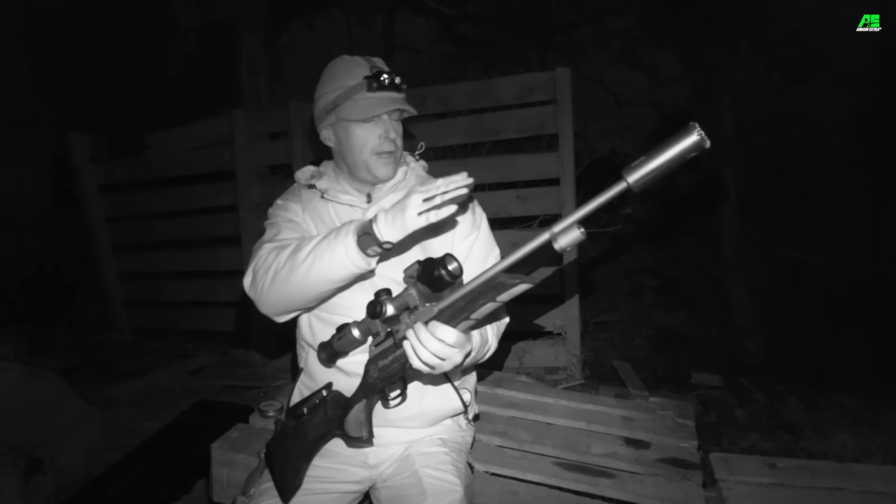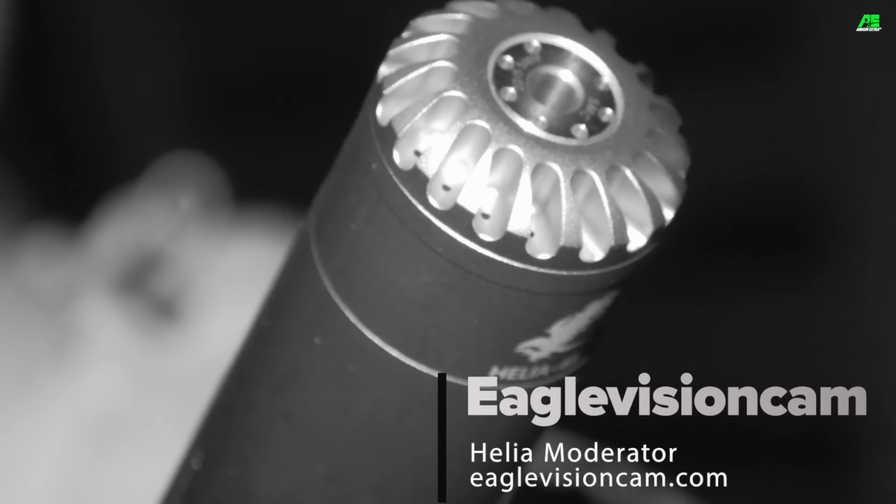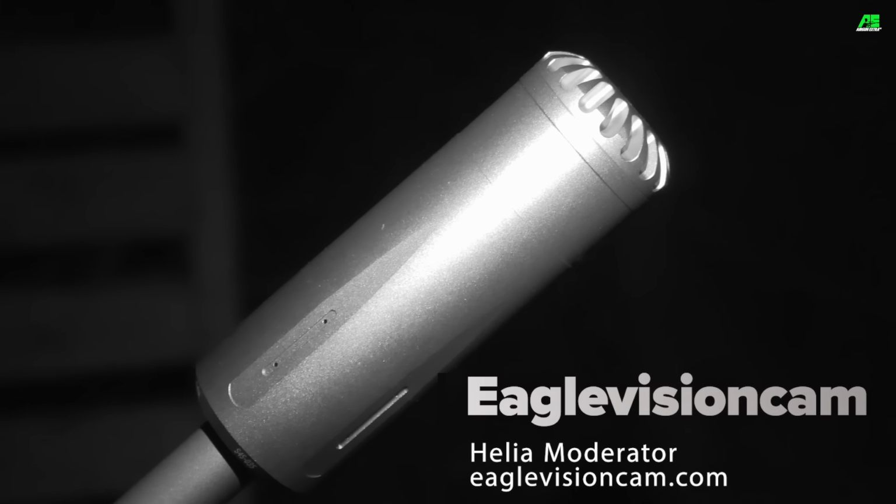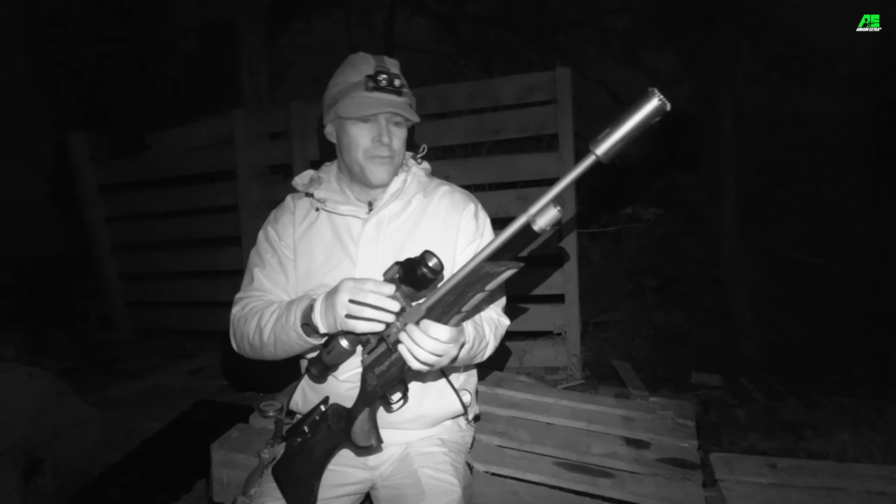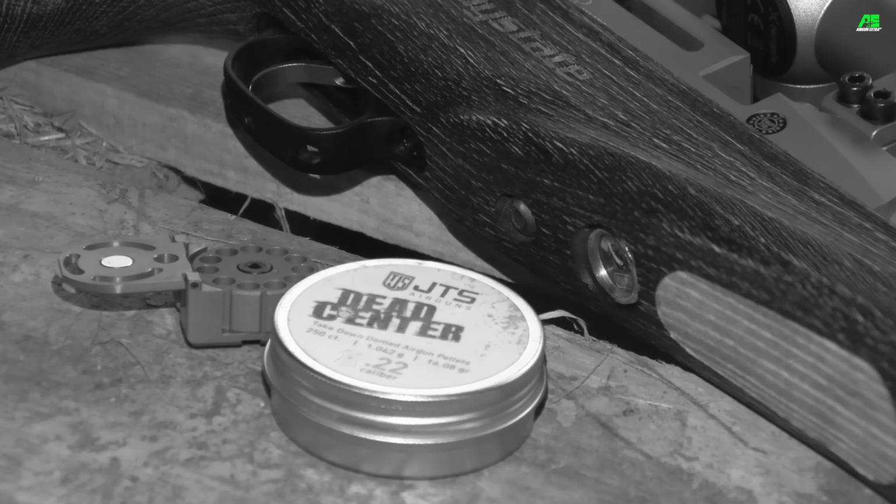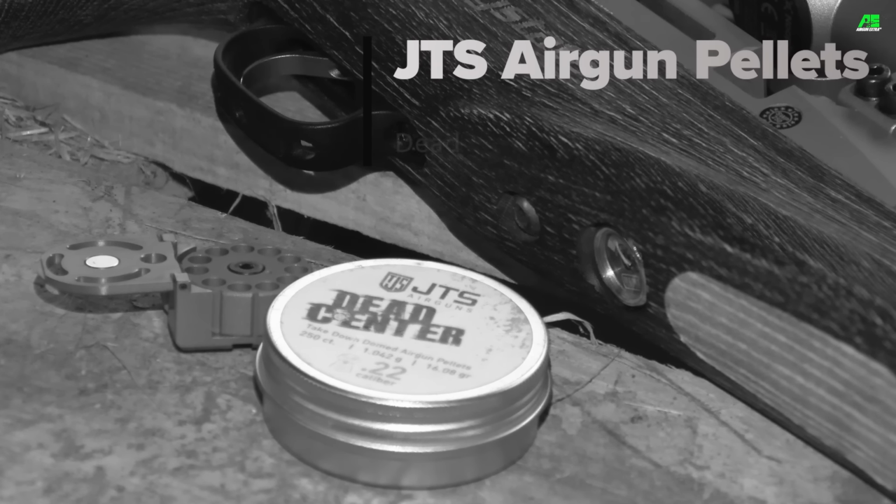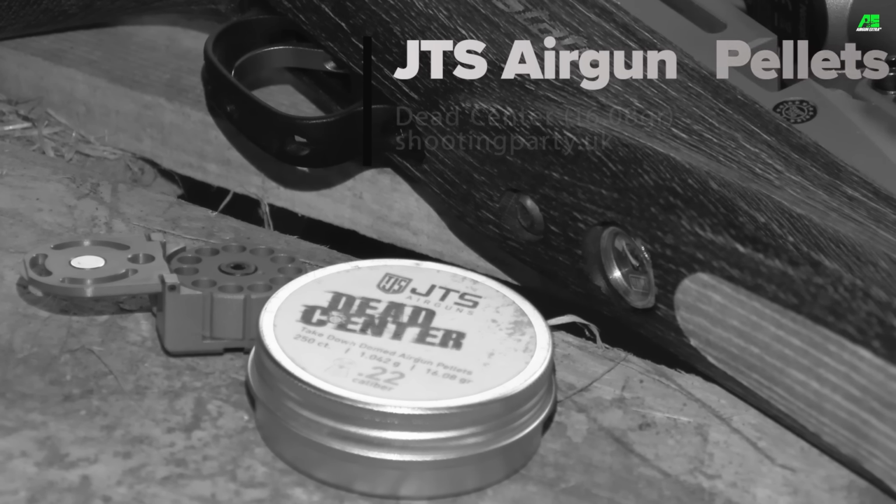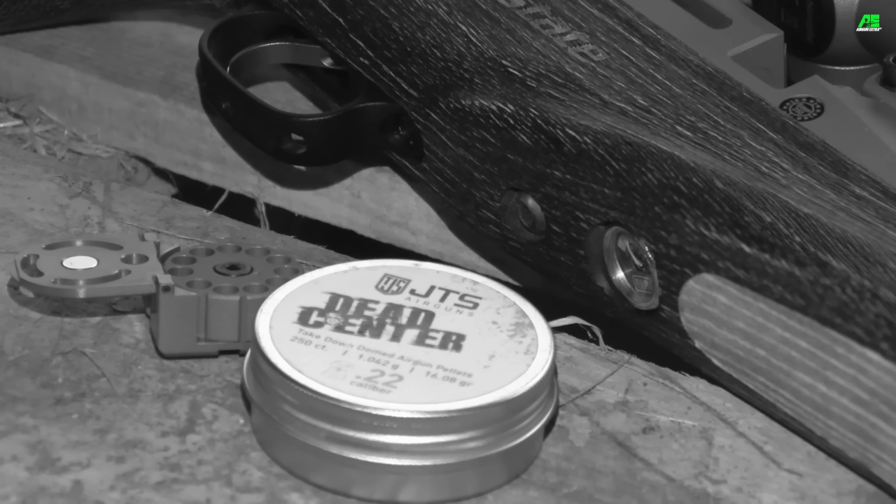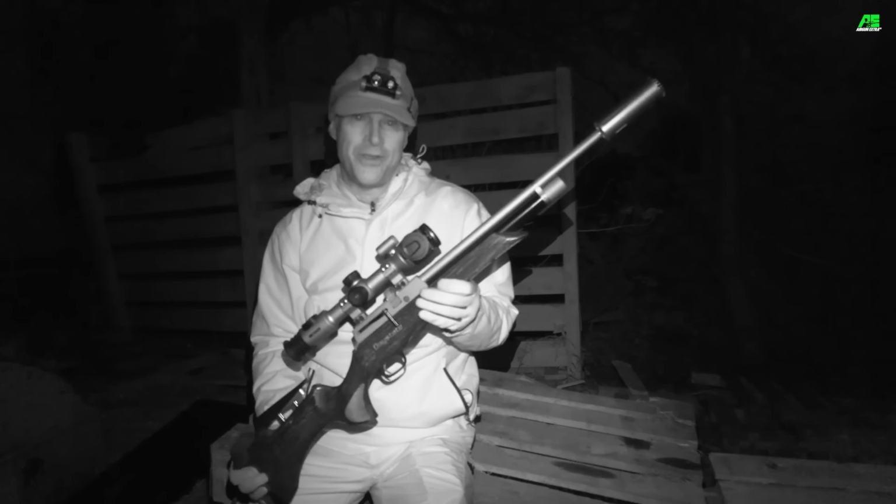I've also got it fitted with the Eagle Vision Cam Helia moderator. It sometimes gives a false impression of how noisy it is when you're shooting indoors like this, and noise can echo about a bit, but rest assured it is a very effective moderator. Ammo wise, I'm running the gun on JTS Dead Centre pellets, the 16 grain version, which I use a lot with my .22 sub 12 air guns. This one absolutely loves them, it's really accurate with them. So far it's really doing the job, and hopefully we'll get a few more with it tonight.